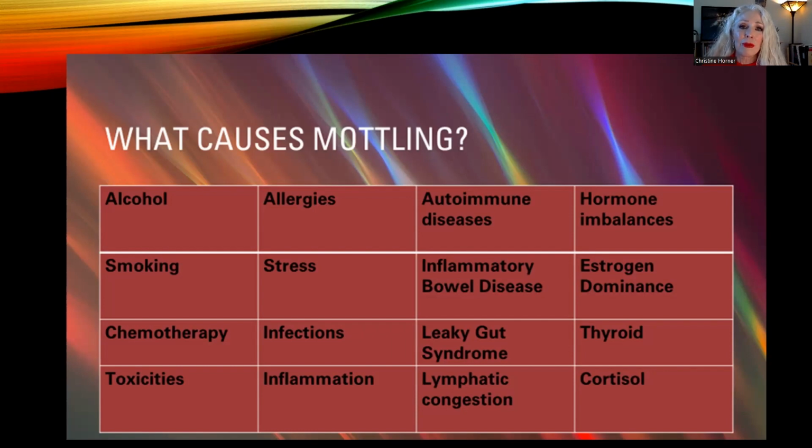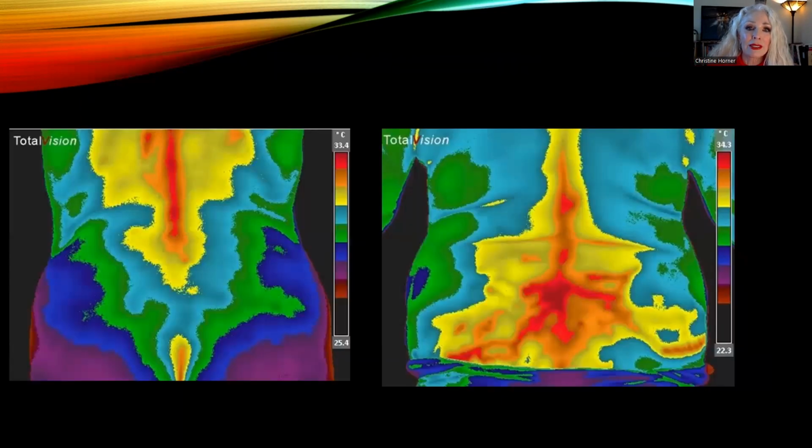So we really want to minimize that inflammation. This is just a chart showing all the different reasons why somebody might have those inflammatory patterns. And I discussed that a little bit earlier. But my job, whenever somebody has those kinds of patterns, is to talk with them and figure out, okay, what's the most likely cause of it? And then we know how to approach reversing that and getting that inflammation down in their bodies.